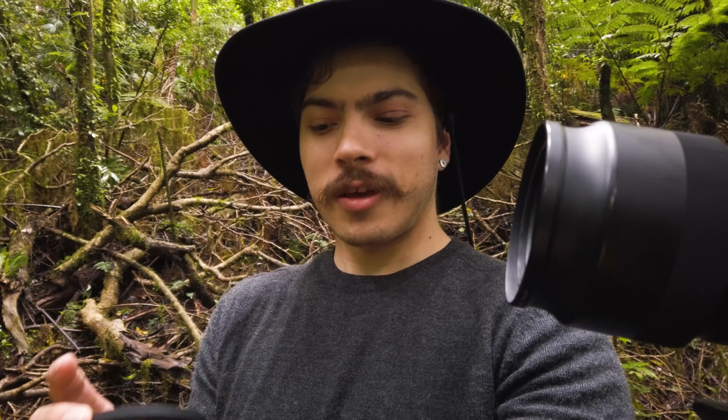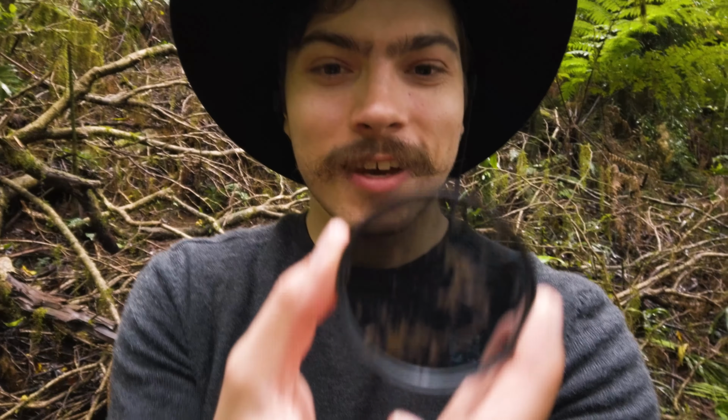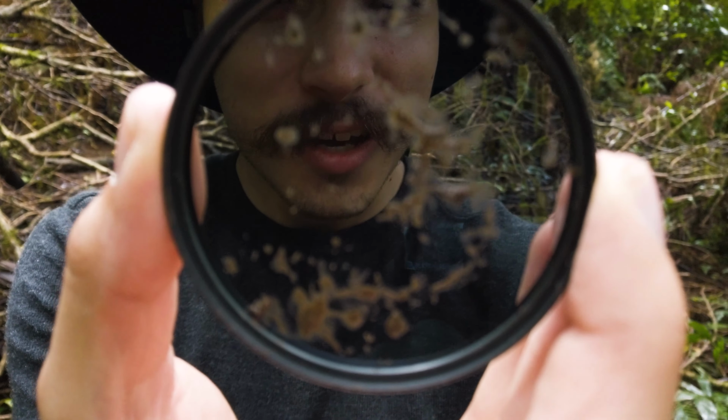So the one gripe that I have about the Sigma 100 to 400 is the fact that when you try and put a filter in it, it's just so difficult, because it's properly recessed inside the lens. I go to screw it in, I think it's screwed in, and then it just falls. And now I have a filter which looks like someone's taken a big dump on it. So I guess no polarized shots today with the long lens. We're gonna go straight to infrared.